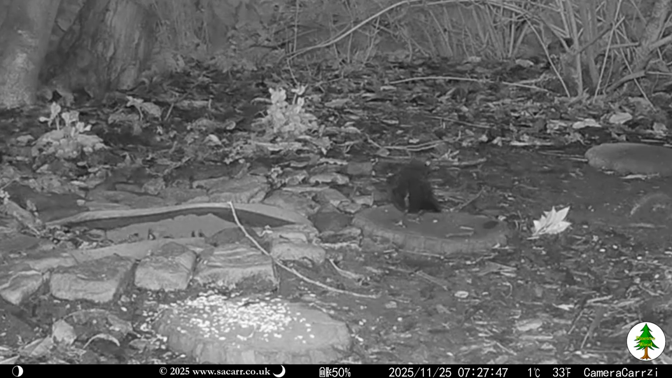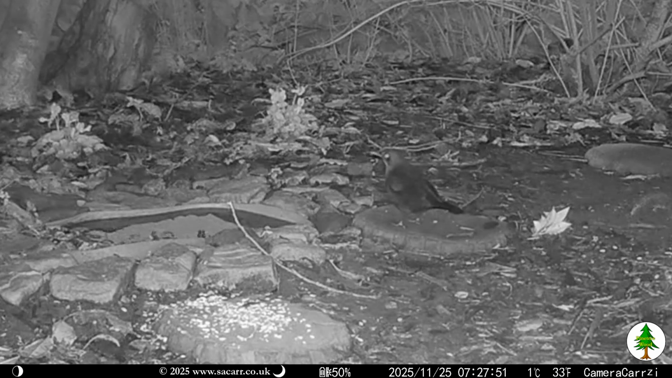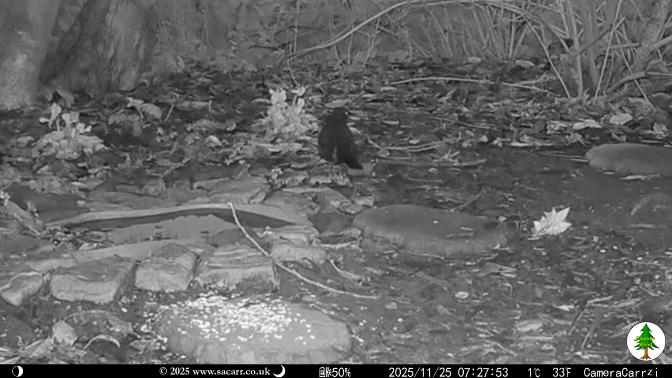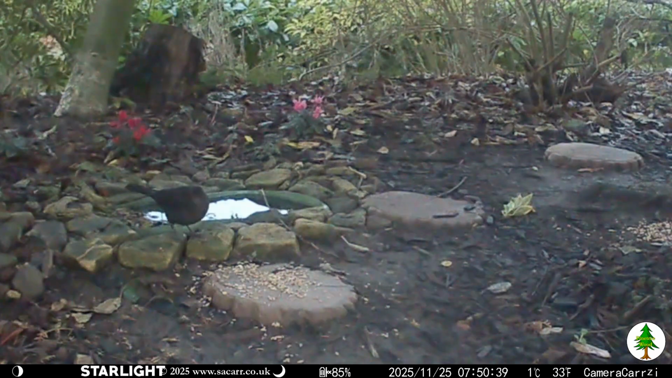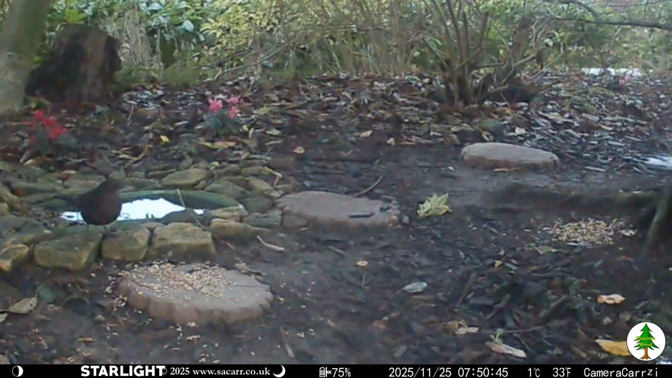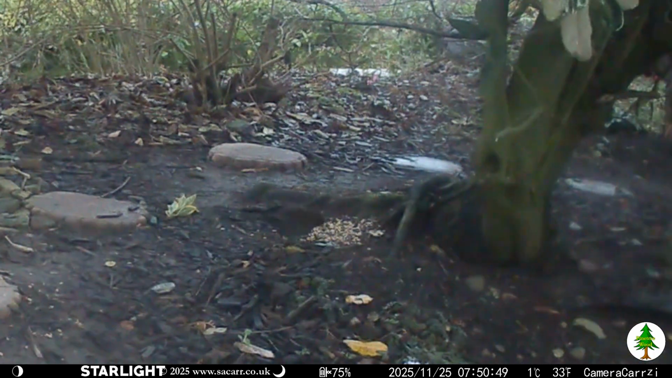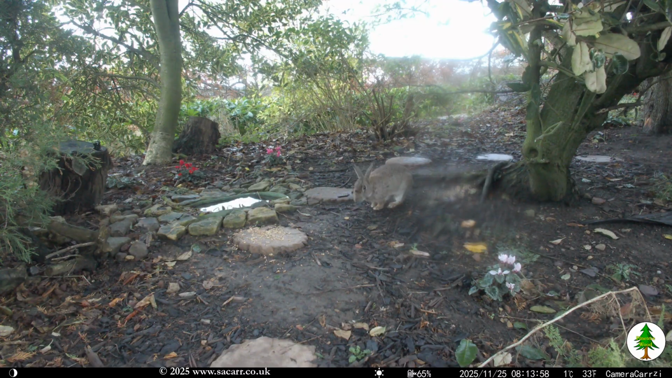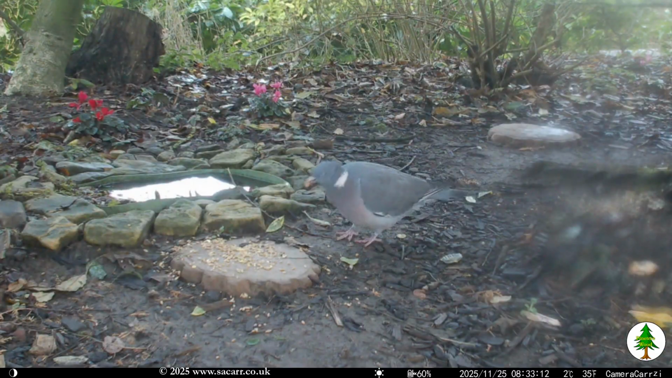The next capture was a blackbird around 7:30 in the morning. I thought it was going for the pond, but it didn't. It was probably the same one that was back at 10 to 8, with the camera in starlight mode, giving a bit of colour. Just a few minutes later, with the camera in full daylight mode, it caught the rabbit having a stretch, and then moving on to dandelion control on the lawn.